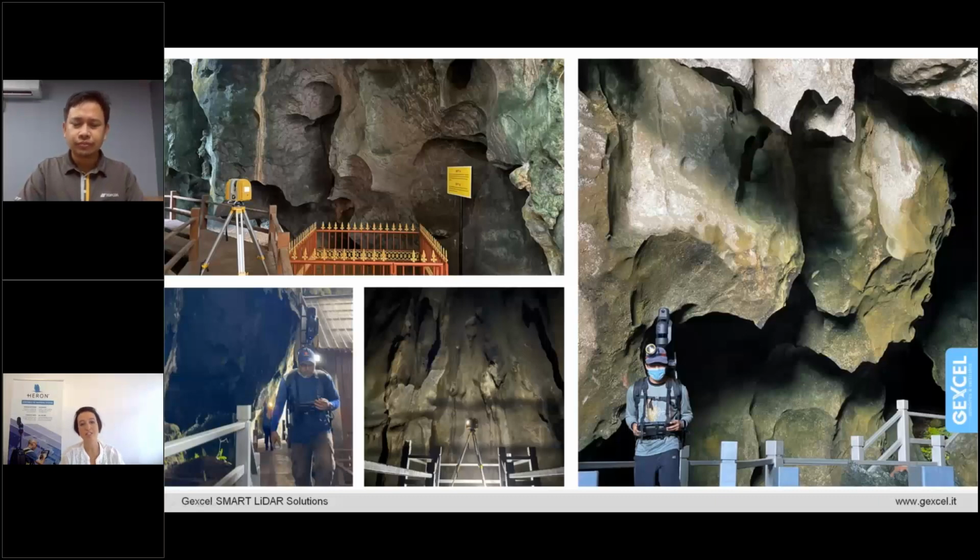Thank you very much, and I leave you to explain a bit more about the site in these pictures. Yeah, I'd like to share with all of you a few pictures taken during data collection at site. Almost all the surfaces have a unique structure.